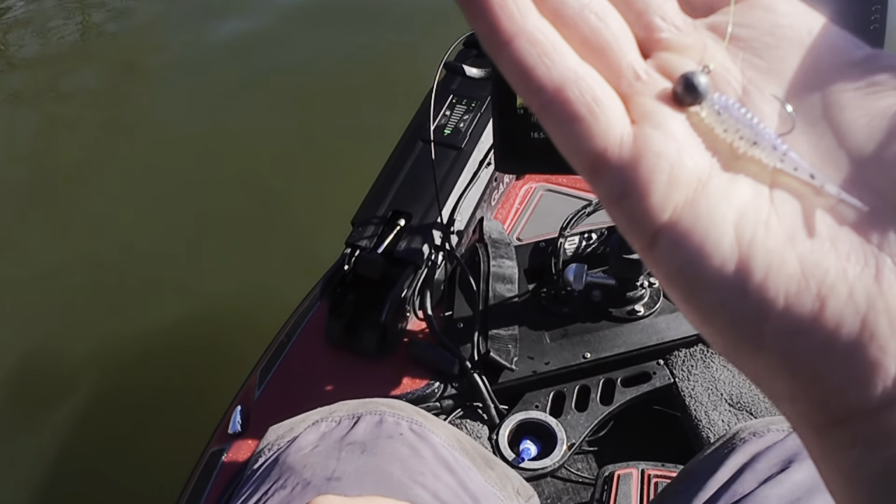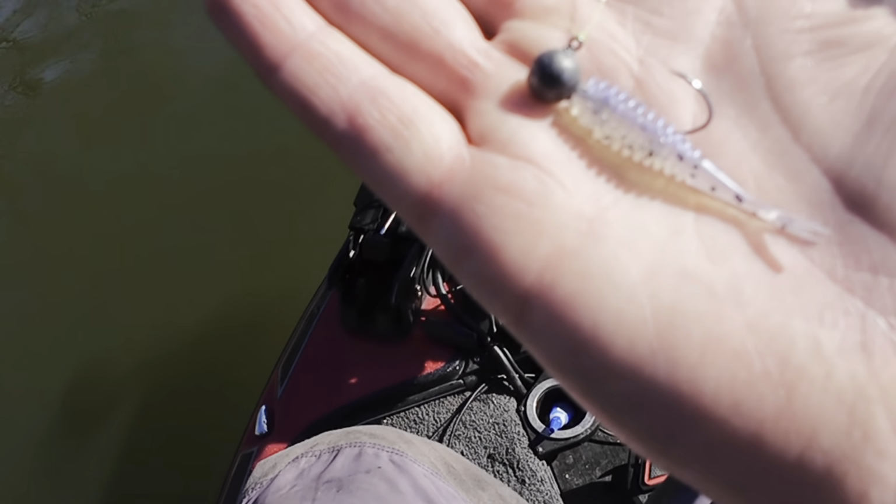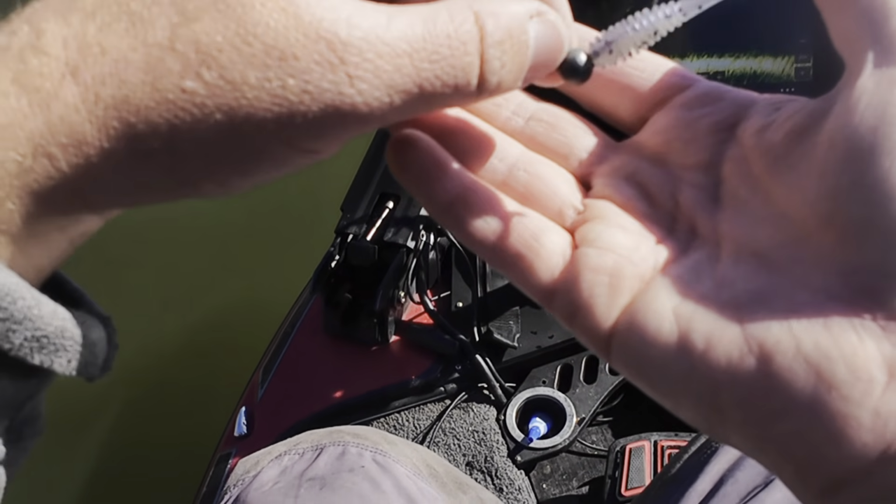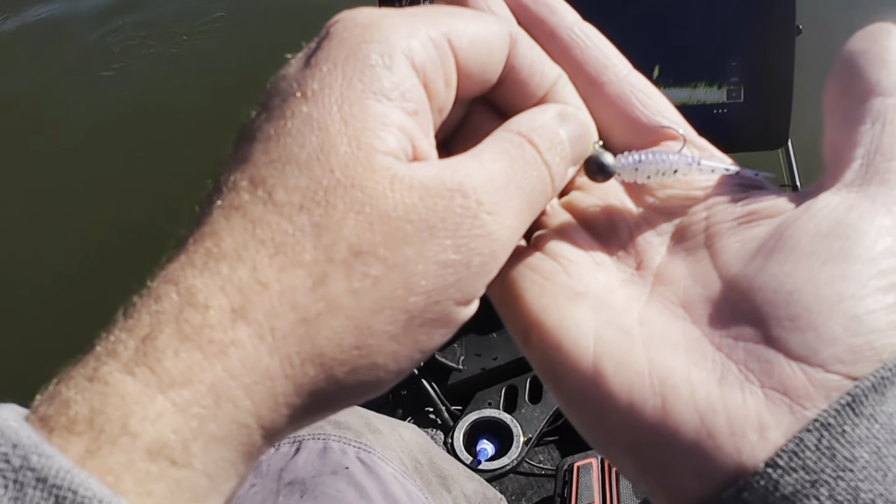I don't even know the brand name of these or anything, but I think these were left in here by my buddy that I bought this boat off. And I've had them in here forever. And I just happened to remember I had some. And like I said, I think this is going to be the right weight for what I'm trying to do.